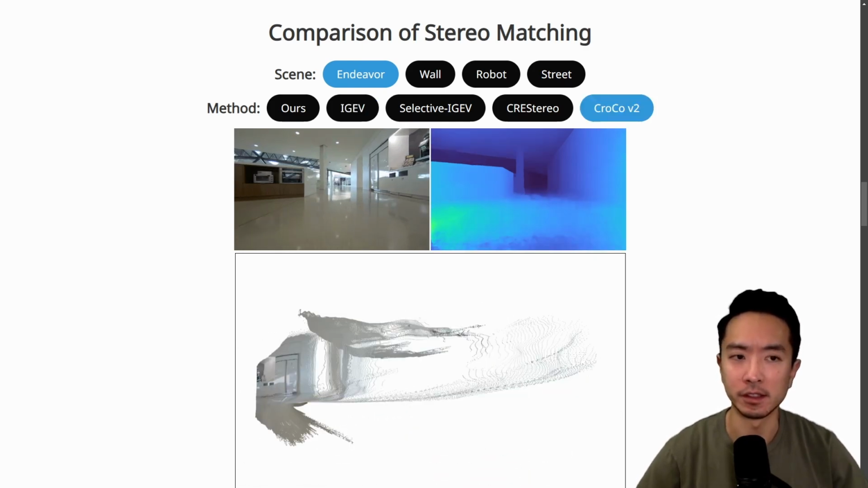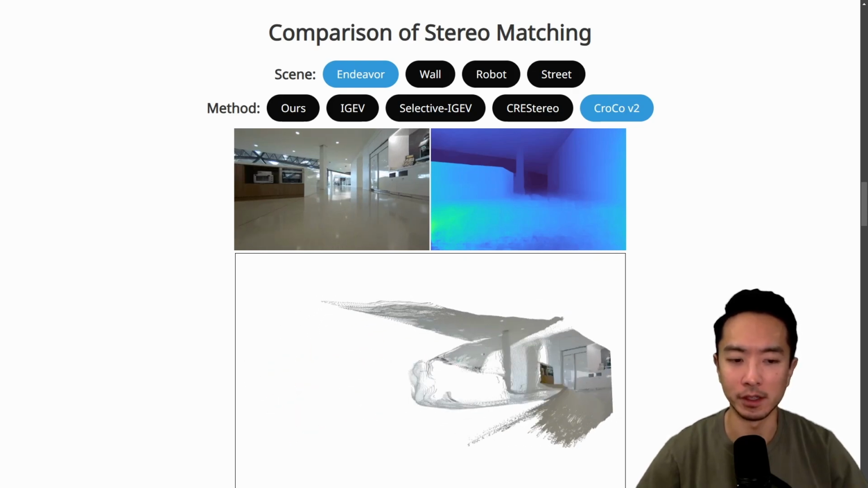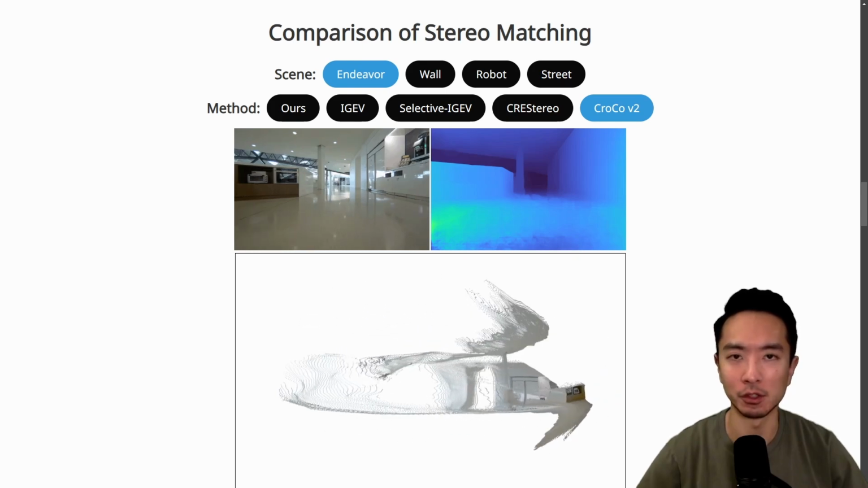And here you can see this is another one. This is CroCo V2. And you can see that in the front, it's very badly distorted. So it's probably not even usable.